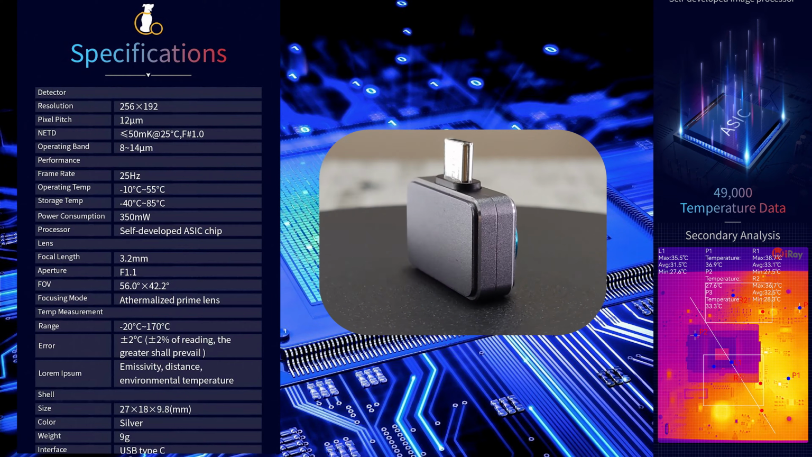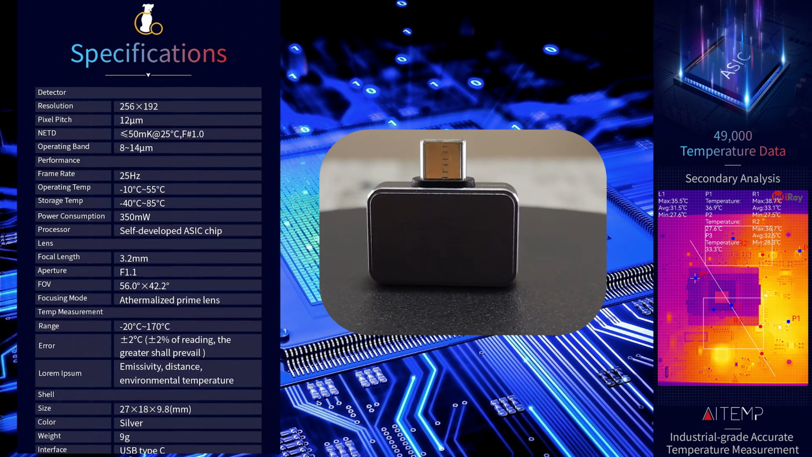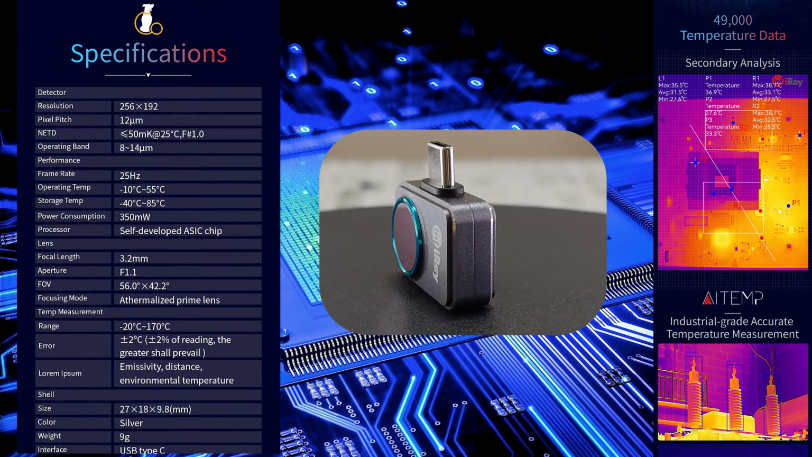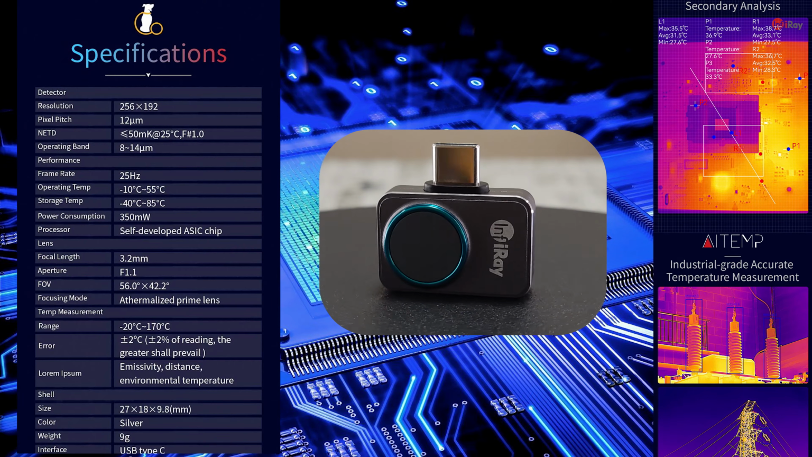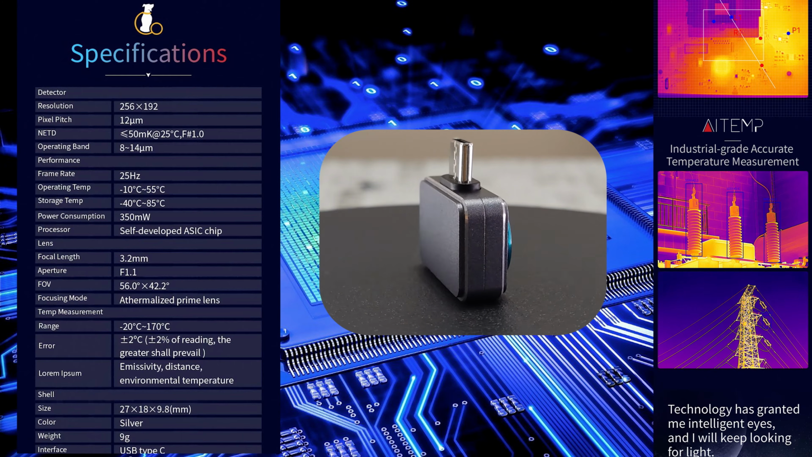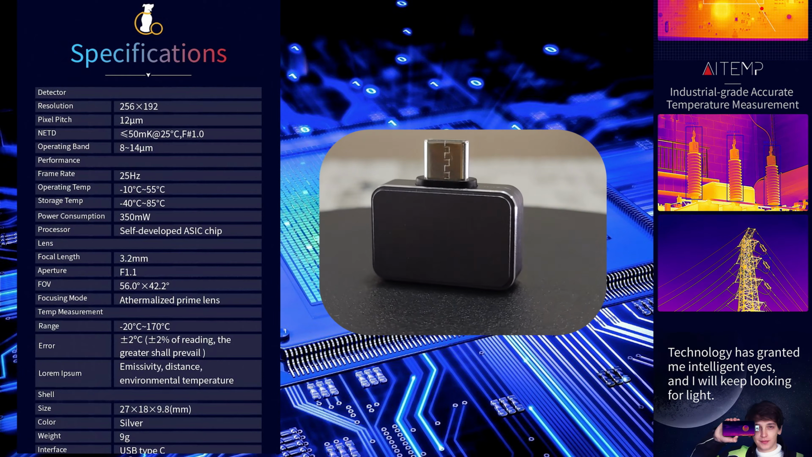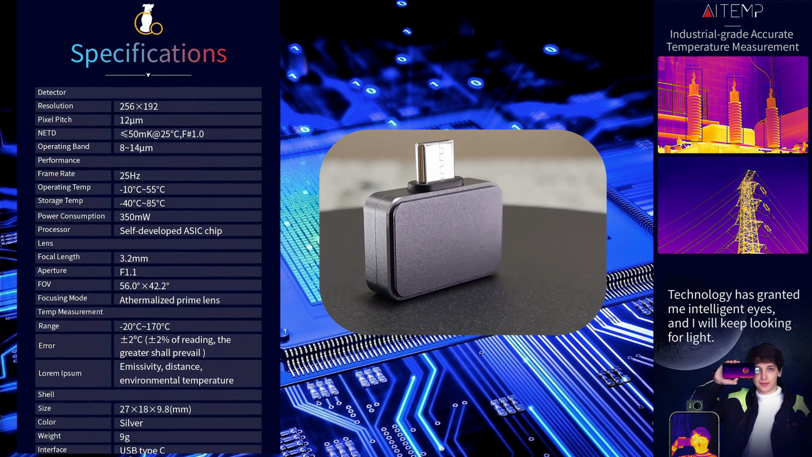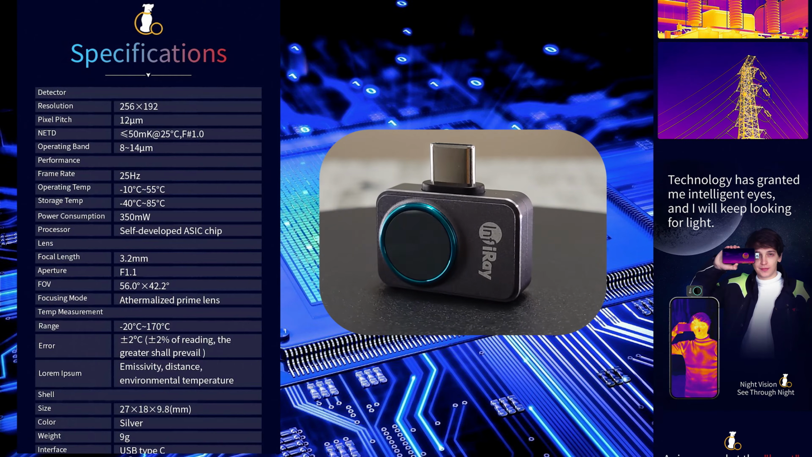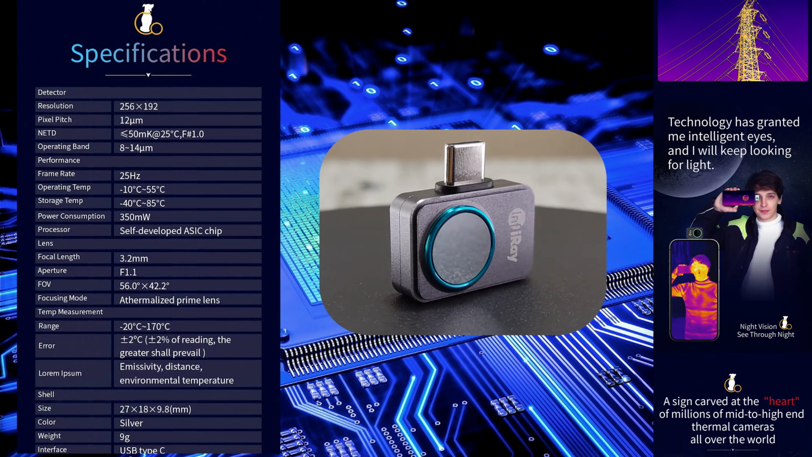The field of view is extremely wide, 56 degrees, which makes the image look less sharp, because more information is focusing on the same size of sensor, so you will get less detail for the overall environment it can see, but it still does a good job.